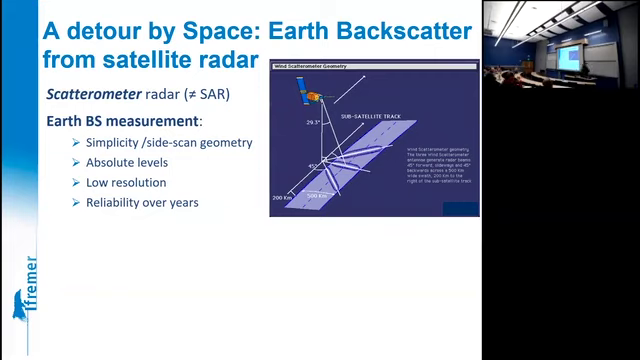They are not exactly the famous synthetic aperture systems. They are much simpler ones aimed at measuring really the backscatter. They are designed for this and only this. And they work quite like side-scan sonar, actually. That's a very similar geometry.